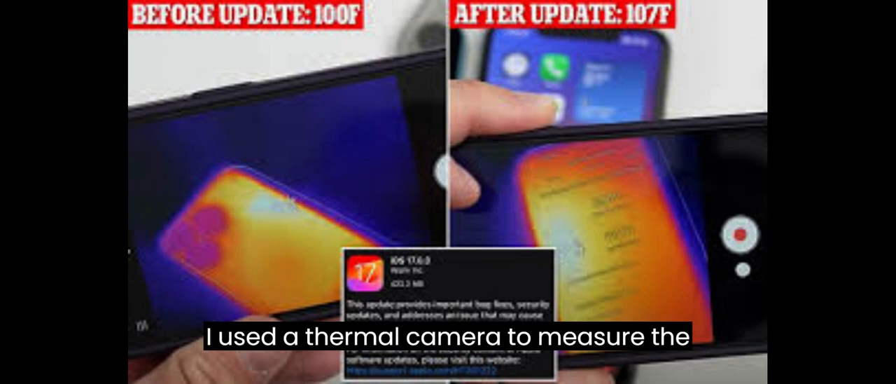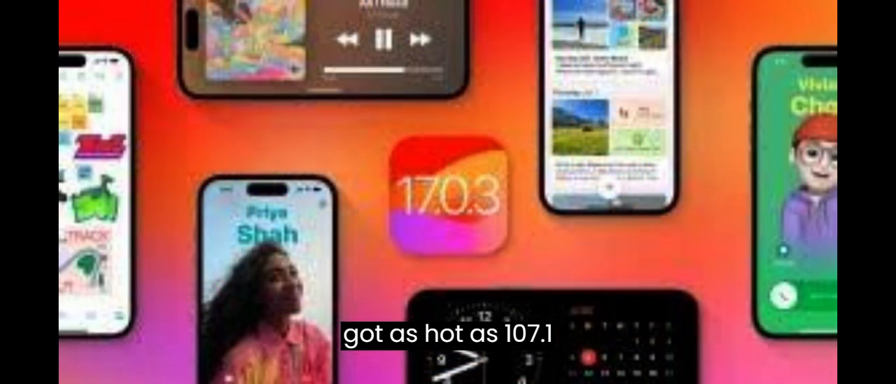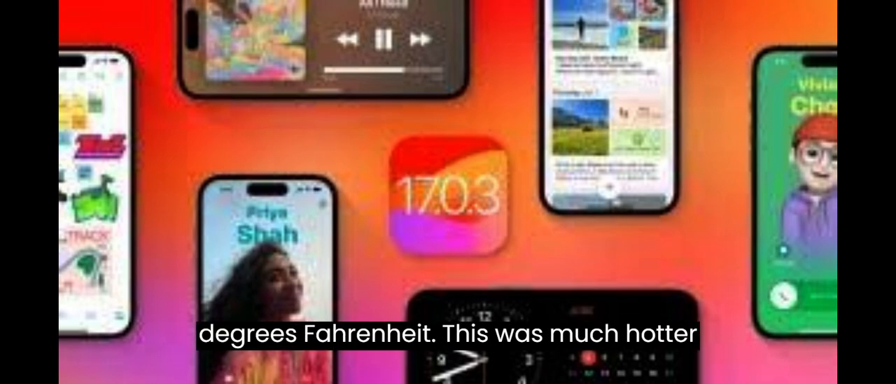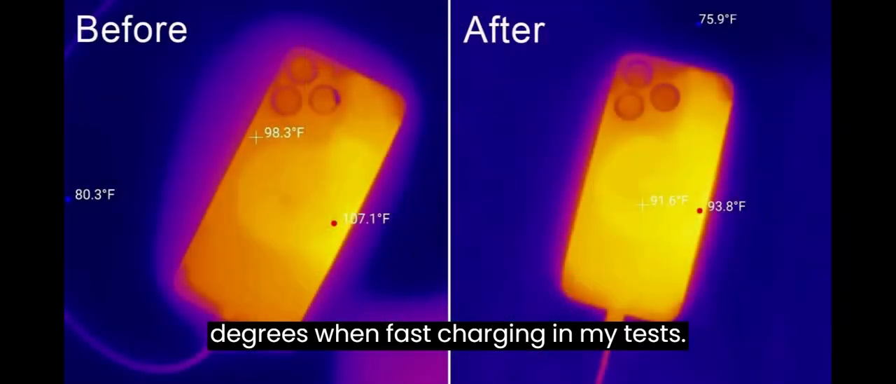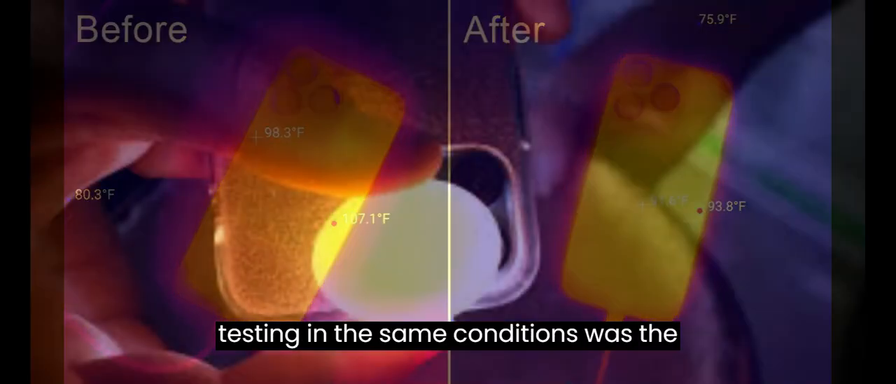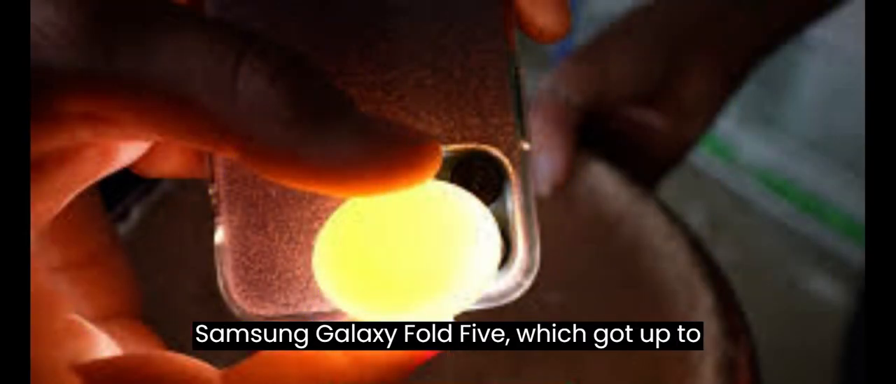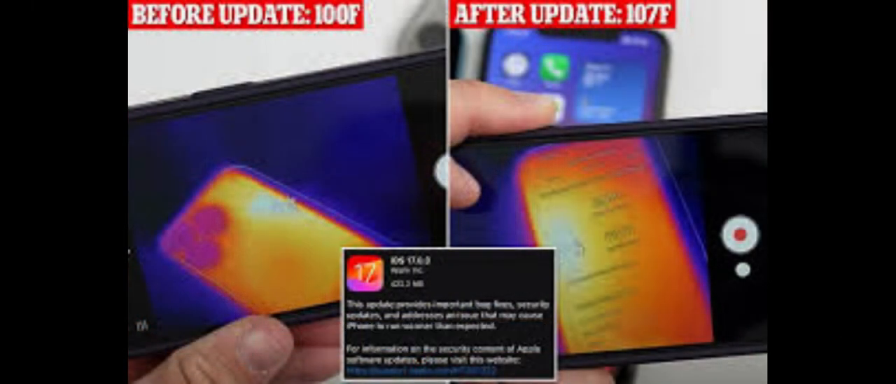Before, I used a thermal camera to measure the heat and found that the iPhone 15 Pro Max got as hot as 107.1 degrees Fahrenheit. This was much hotter than other iPhone and Android phones, which typically maxed out at 85 to 95 degrees when fast charging in my tests. The hottest any other phone got when testing in the same conditions was the Samsung Galaxy Fold 5, which got up to 98.7 degrees Fahrenheit.